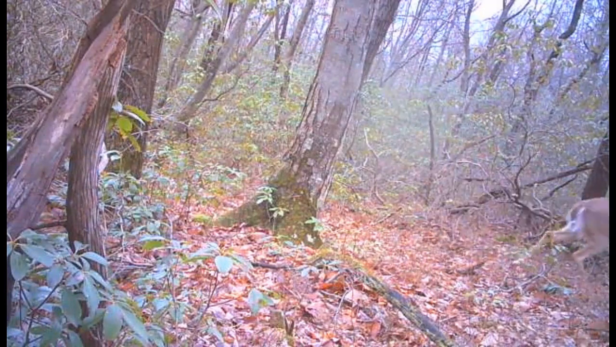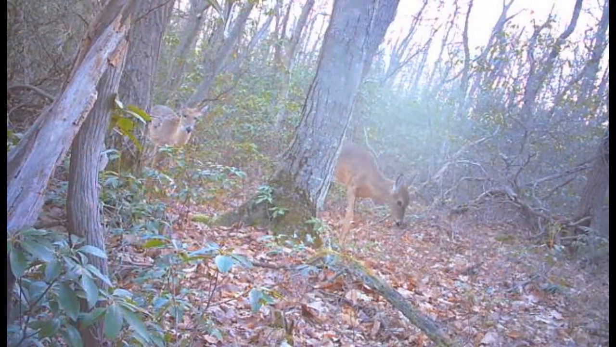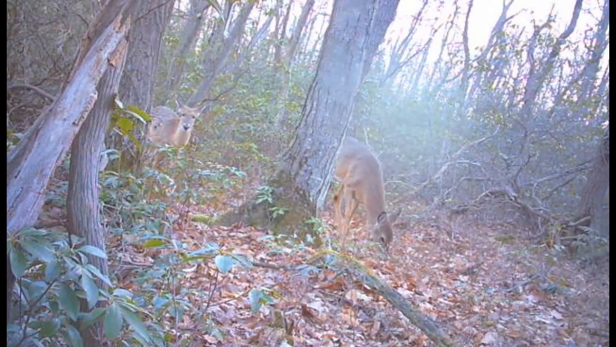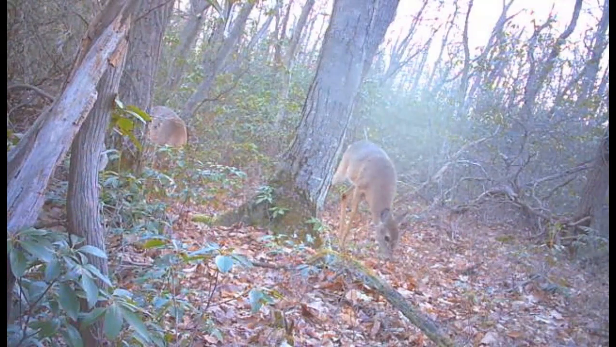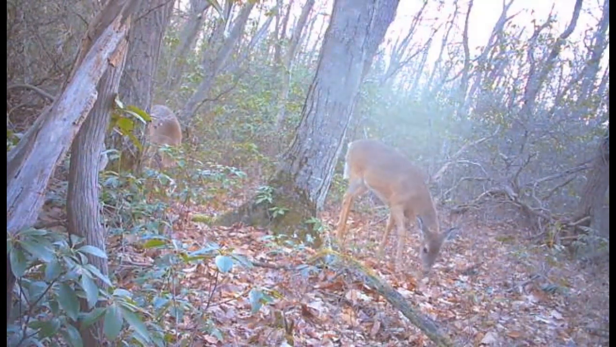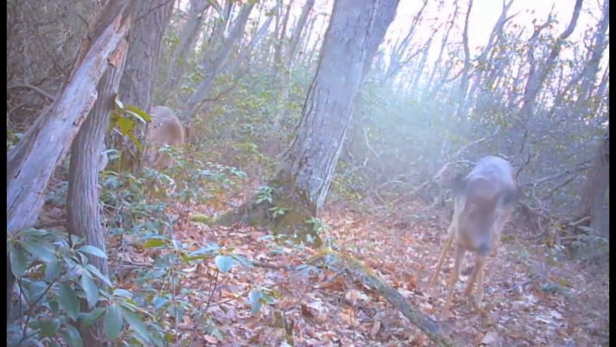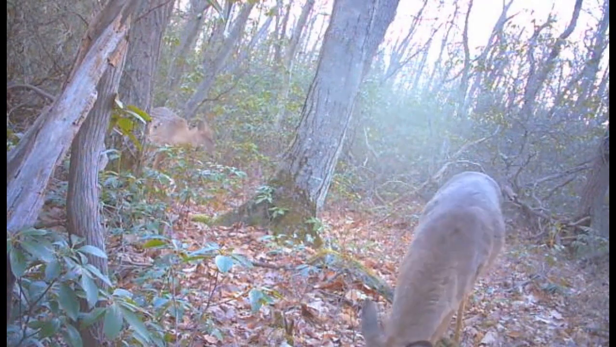Another deer through. And some more deer. I don't know if this is that 3 again or no. Because there's a couple different groups of 4 or 5 deer running around together too that's coming through the area.